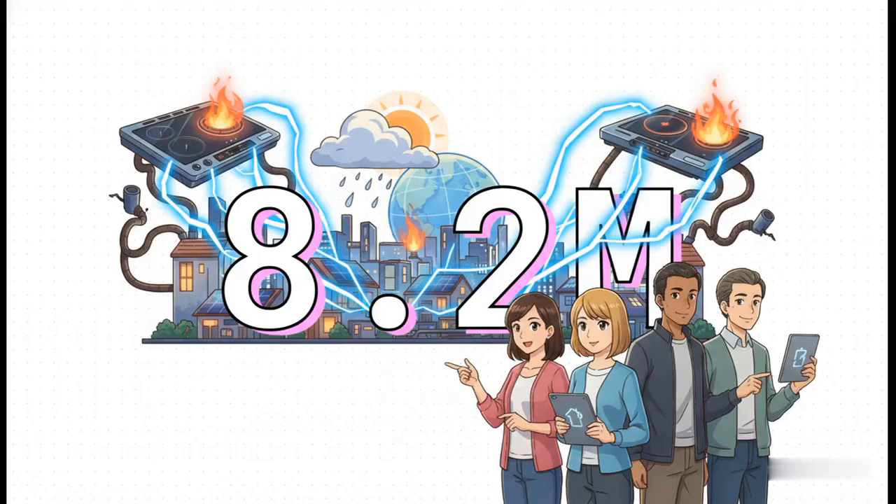This is exactly why the response has been so dramatic. Facing this vulnerability, governments are launching programs to convert 8.2 million households from gas to electric stoves. It is a massive, massive push toward electrification, and it's all driven by the need for energy security.